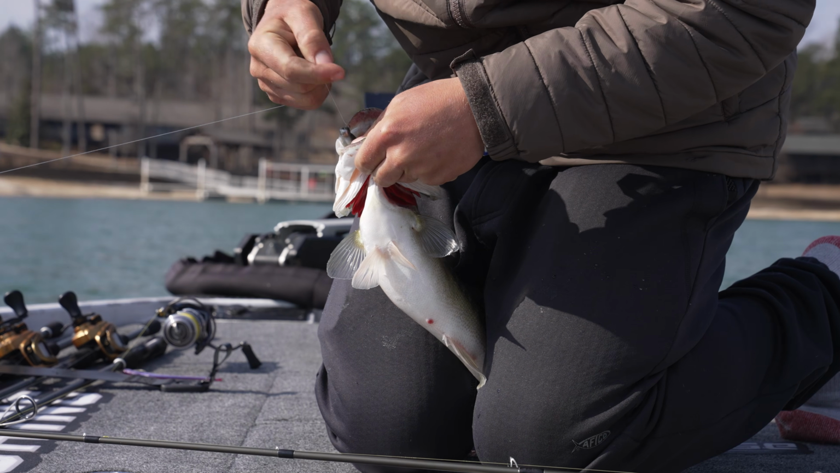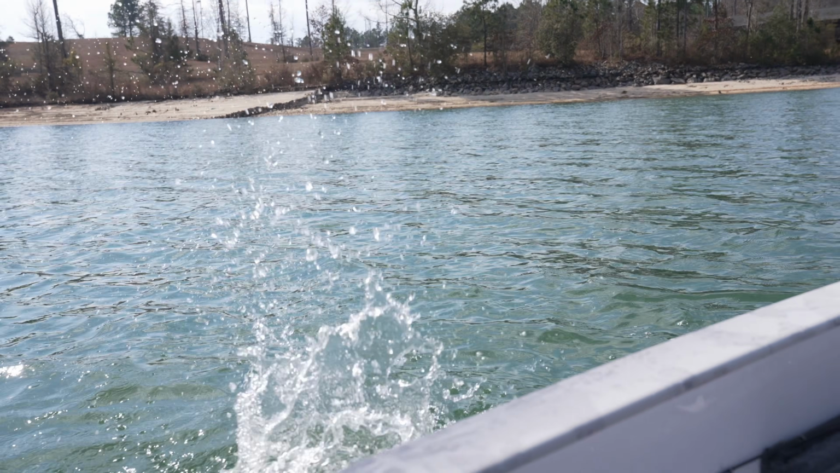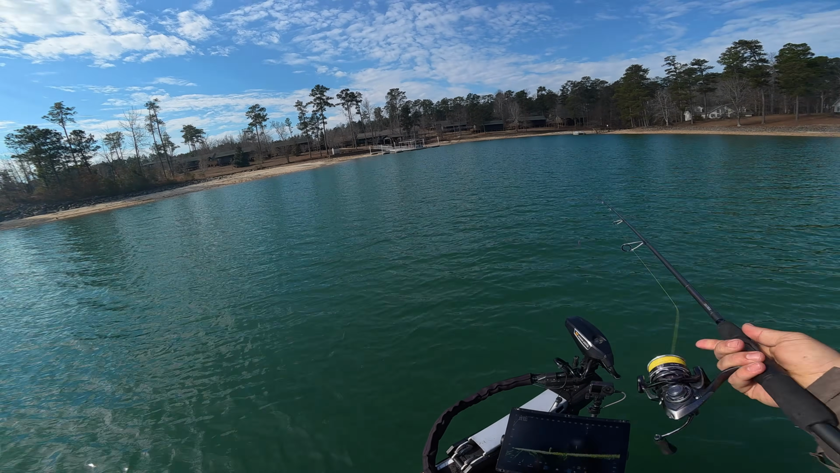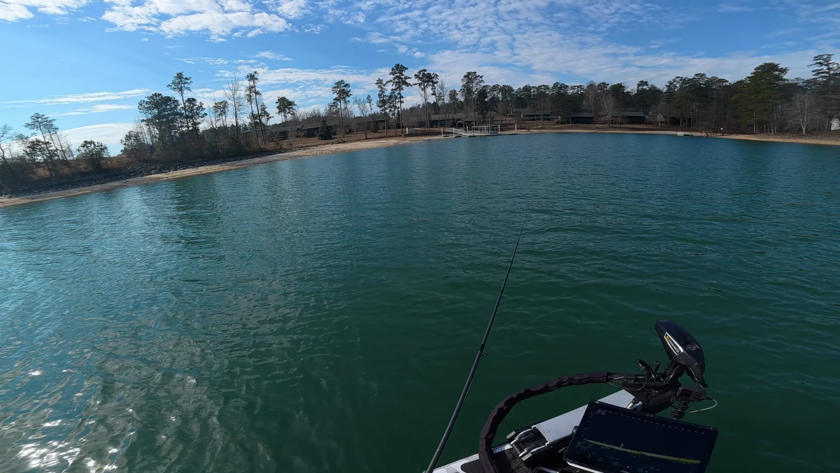Half decent brush pile right there. I gotta get my casting dialed in for scope again. Aimlessly bomb casting at Guntersville.